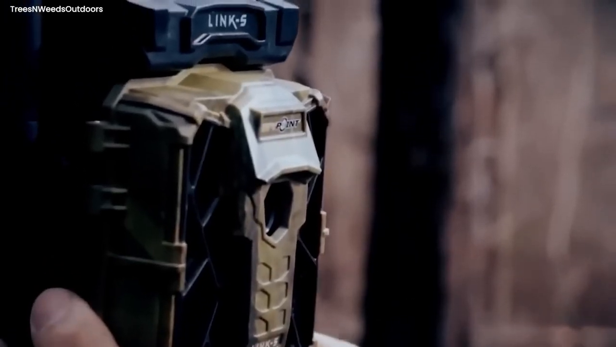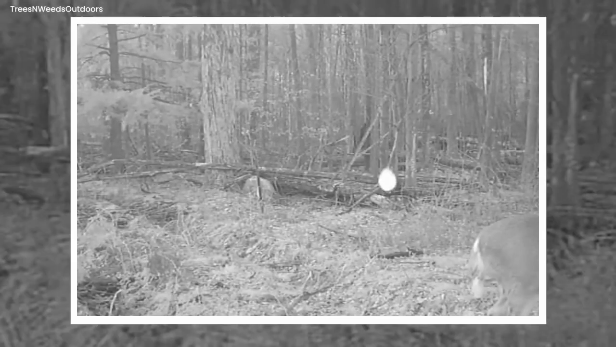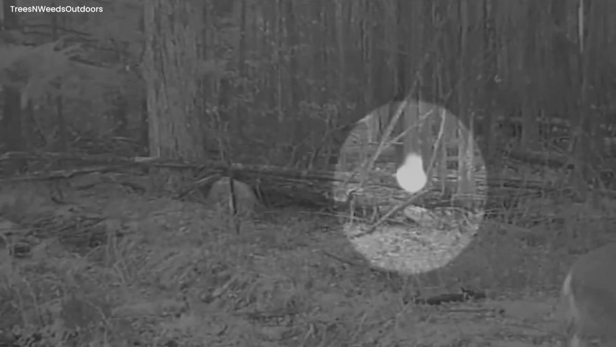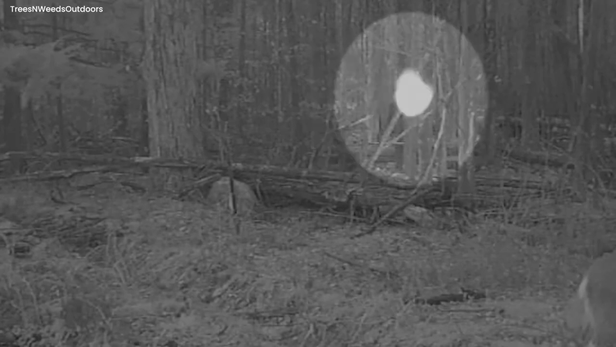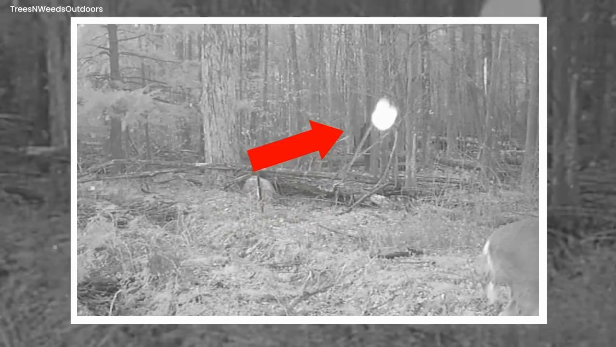The trail camera in broad daylight captured an odd luminous sphere. This glowing ball-shaped entity drifted across the sky, sending shivers due to its eerie presence. It was a mysterious, spectral being, unlike any known creature. Its lack of a discernible body intensified the intrigue.